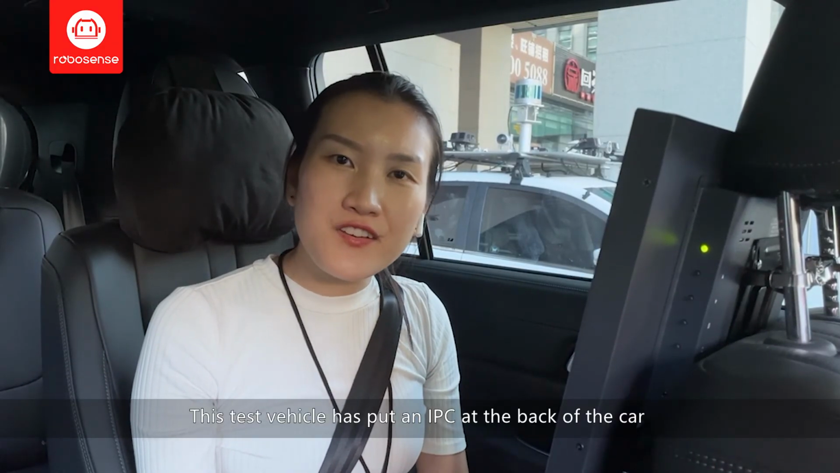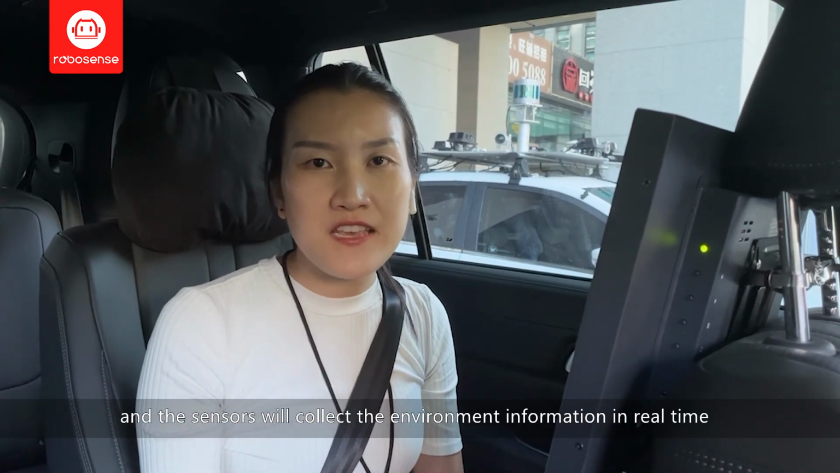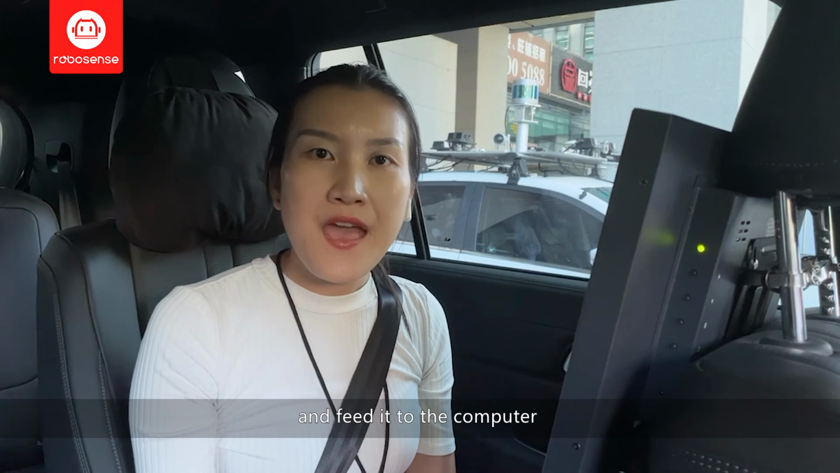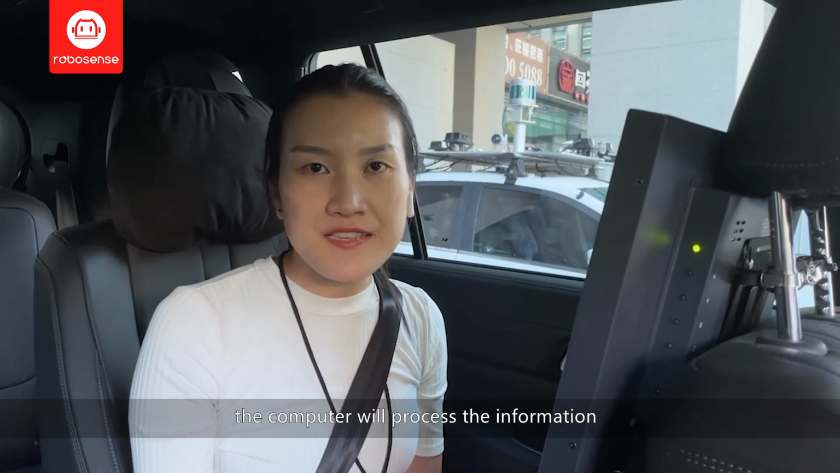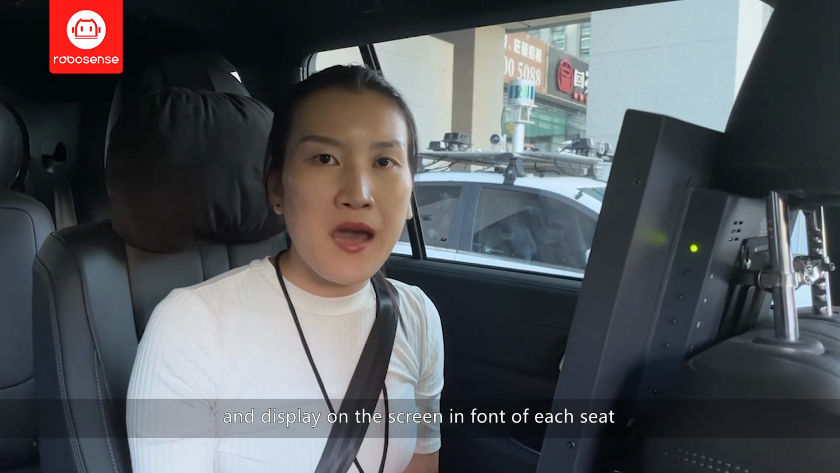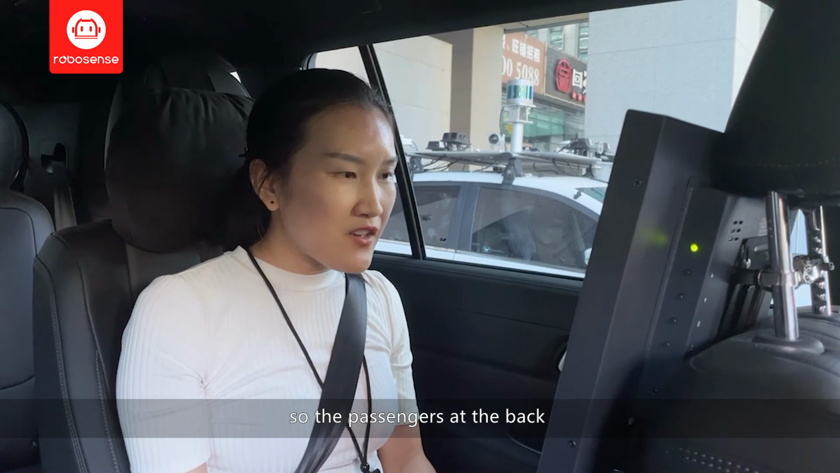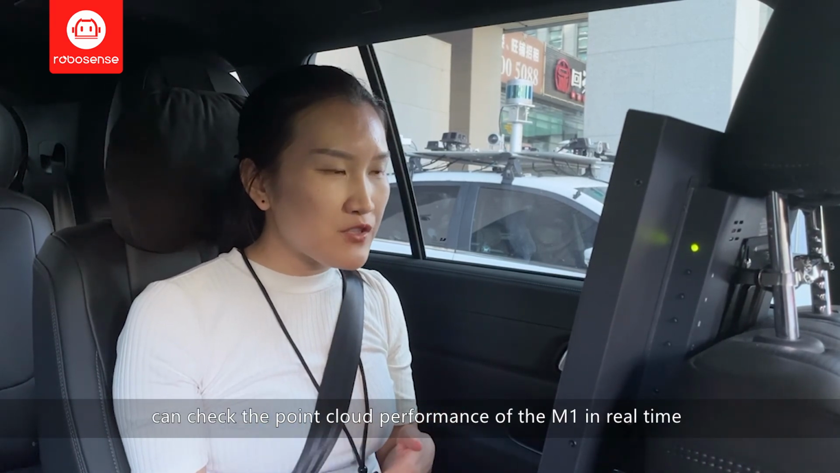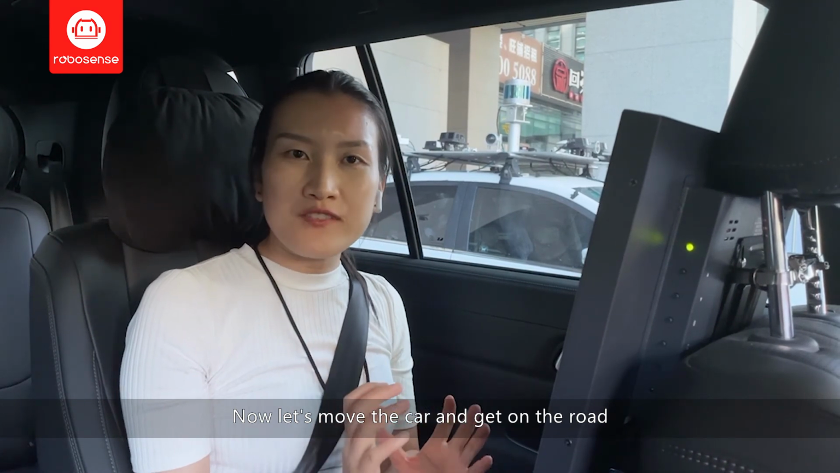So this test vehicle has an IPC at the back, and the sensors will collect the environment information in real time and feed it to the computer. The computer then will process this information and display it on the screen in front of each seat. So the passengers at the back can check the point cloud performance of the M1 in real time. So let's move the car and get on the road.